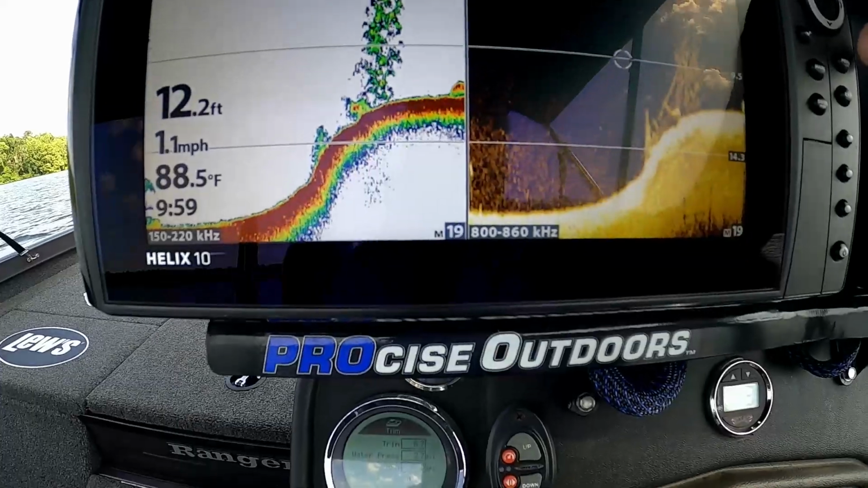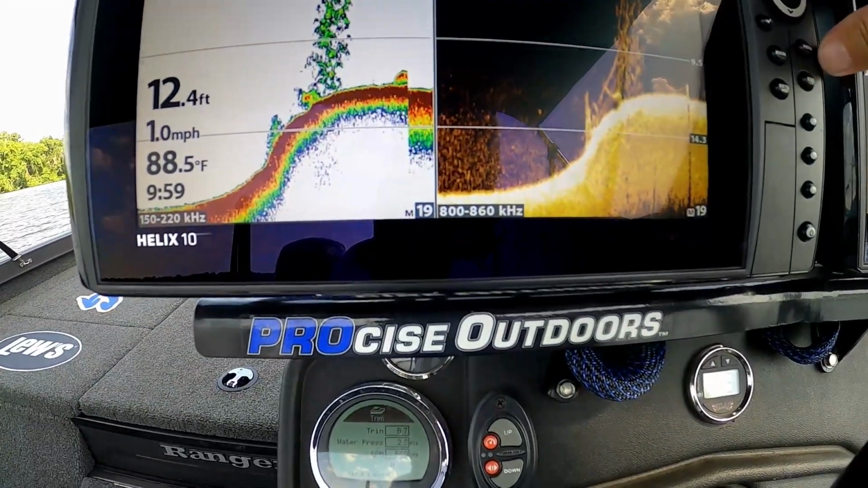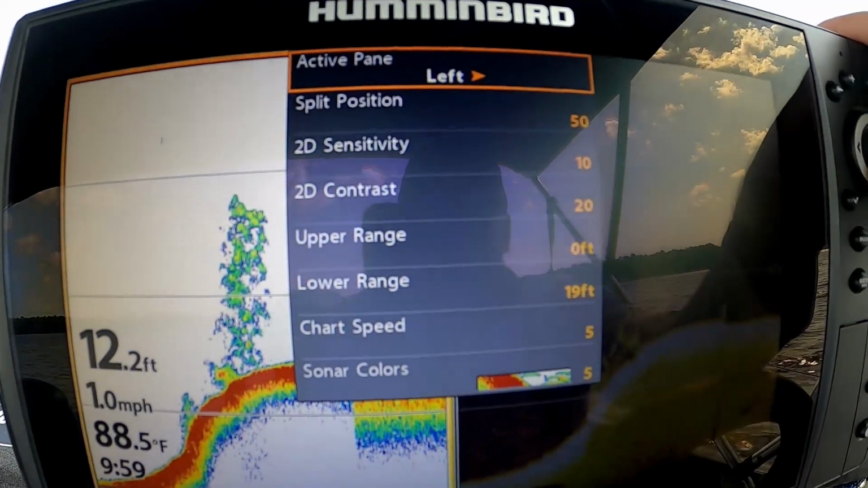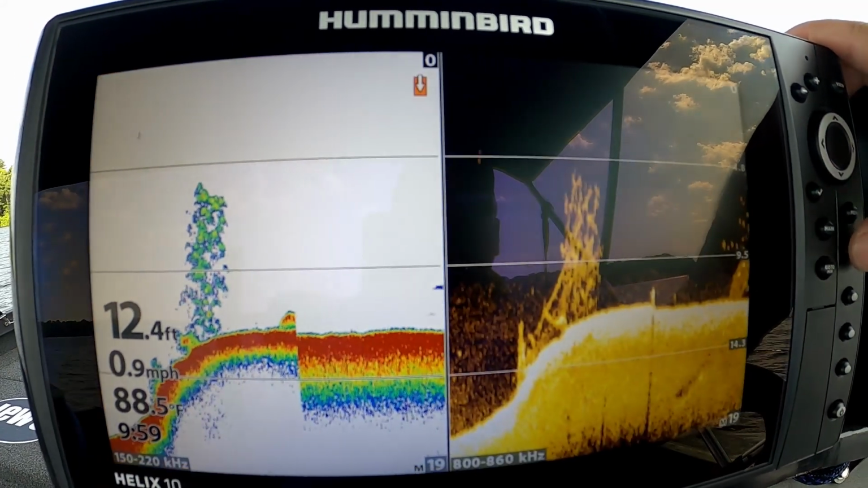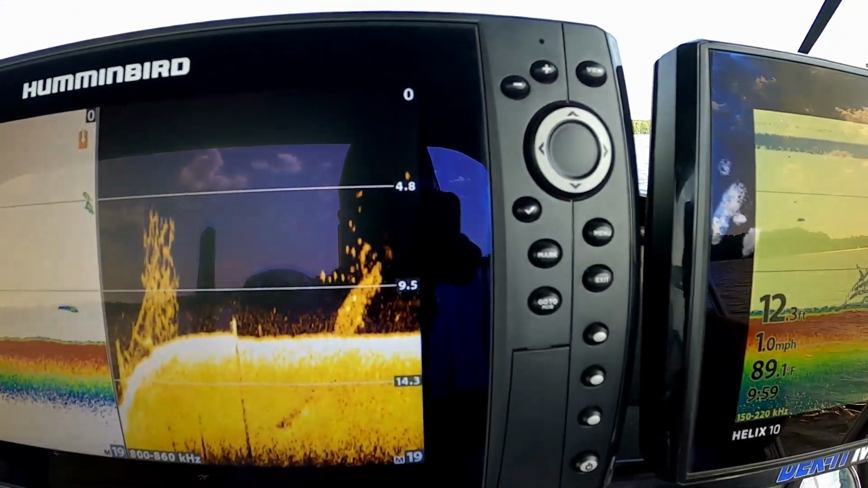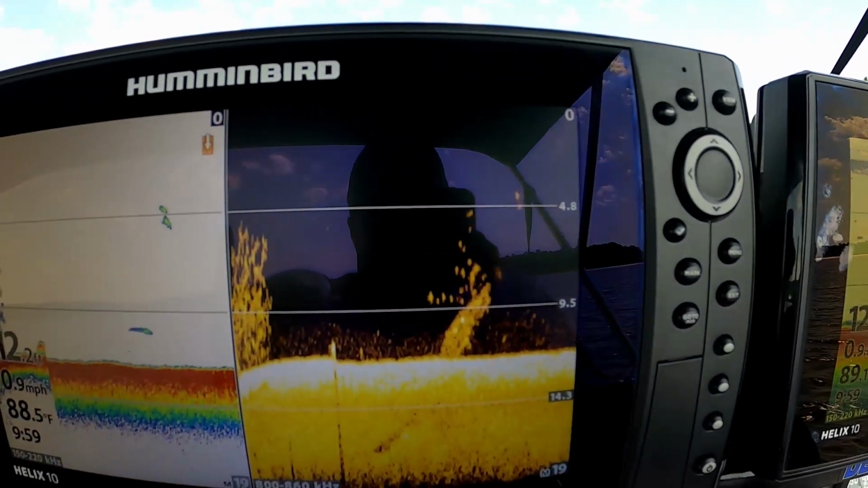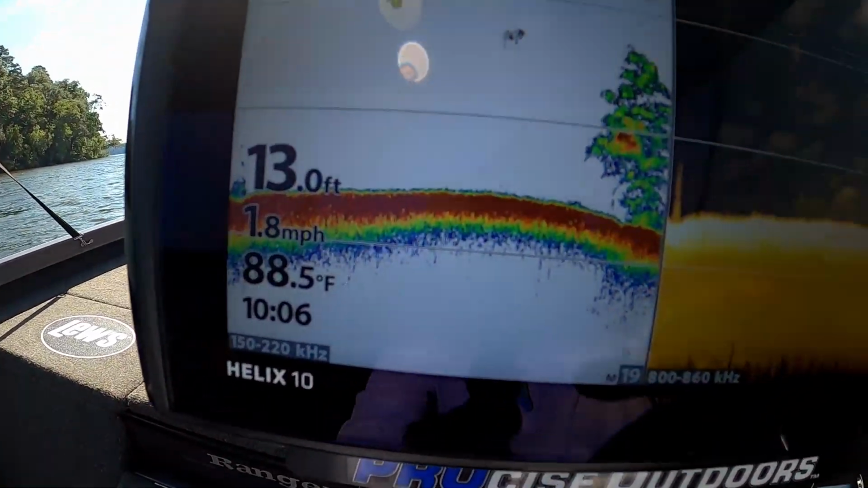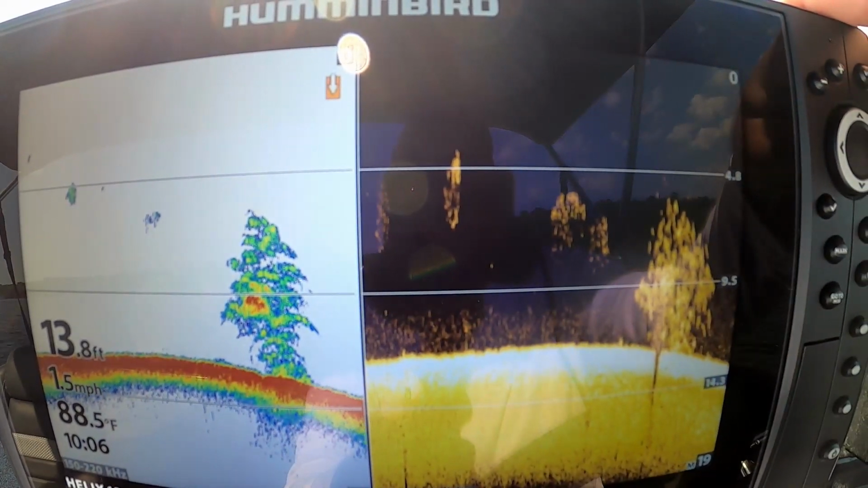So let's see, what did I change my settings to? So I changed the sensitivity to 10 and the contrast. No, that's not right. There's some more crappie right there on that tree right there. All right, hold on. I got to figure out what I did here. Hold on. All right, guys. So there we go again.